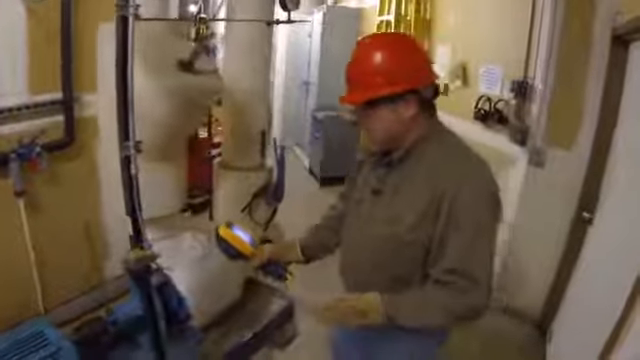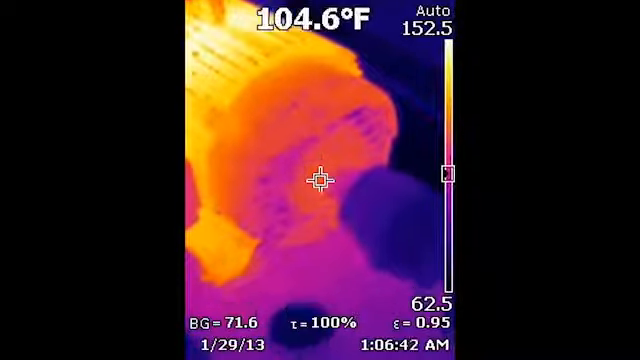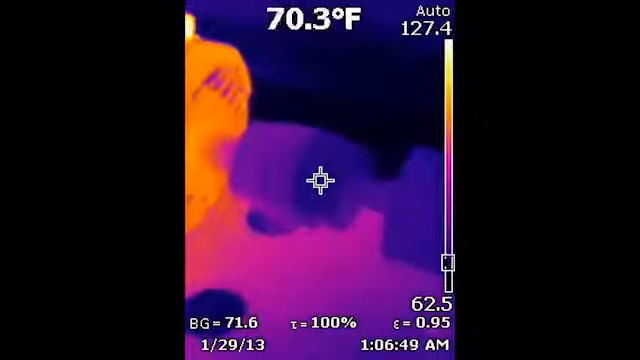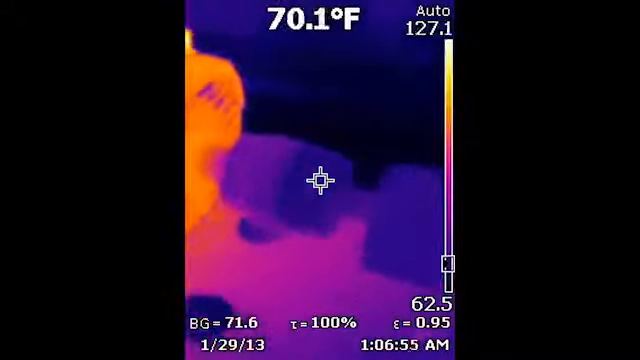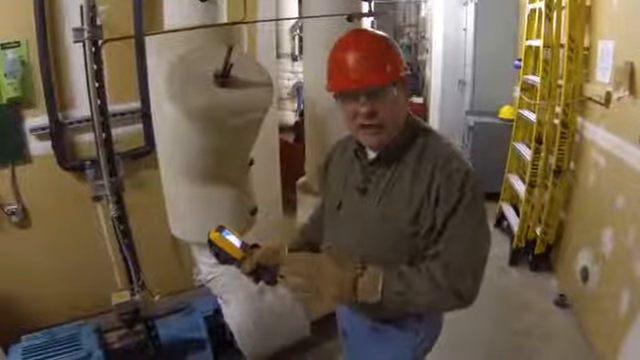No issues there. I'm going to come up here now and we're going to take a look at the mechanical portion of the motor, the bearings. So once again, we're looking at the shaft end of the motor, and I don't see any issues. If I were to see an issue here with this particular bearing, it would be warmer than the rest of the housing. Usually if something is 5 to 10 degrees centigrade above the temperature of the main part of the housing and it's on a bearing area, something's going on with that bearing.